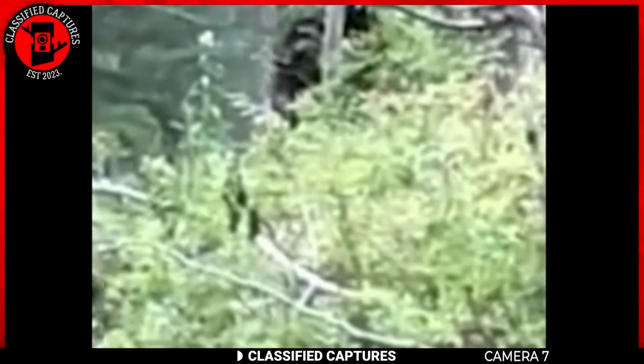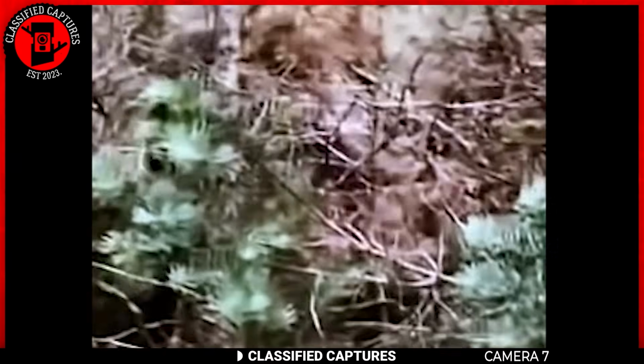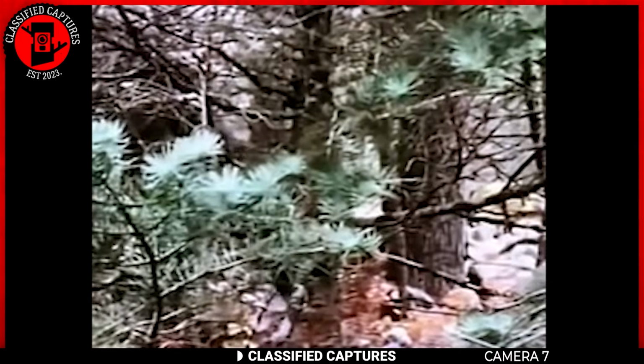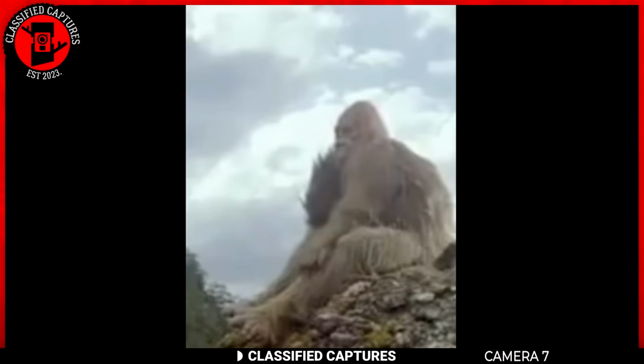A hiker was out exploring the mountains when he stumbled upon something extraordinary. As he climbed higher into the highlands, he noticed a large creature perched on a massive rock. The creature had thick white fur and was sitting upright, almost human-like in posture. From its size and proportions, this was no ordinary animal. Its massive frame and humanoid shape resembled a Bigfoot.